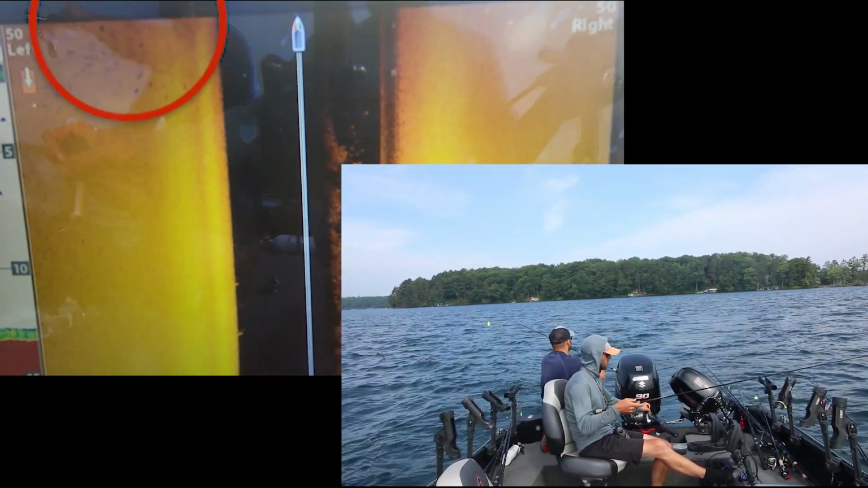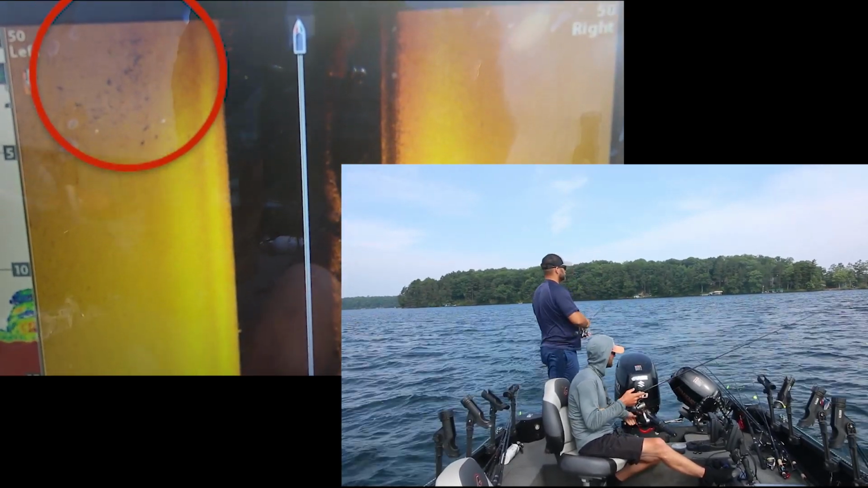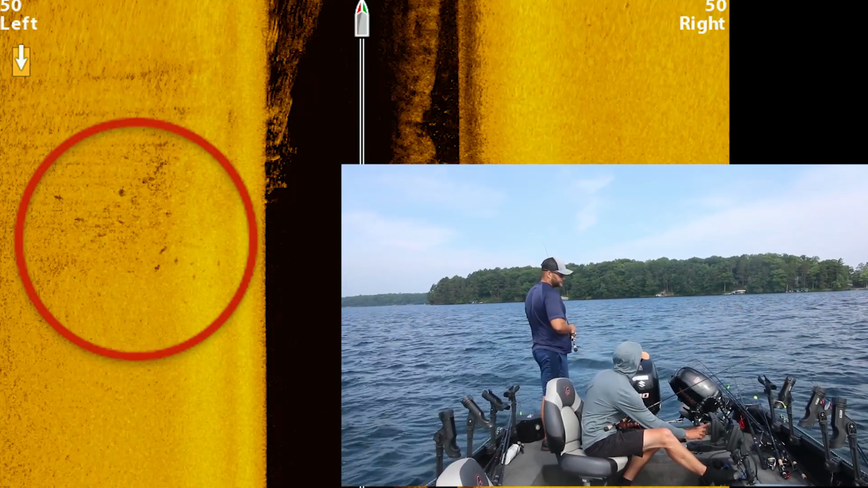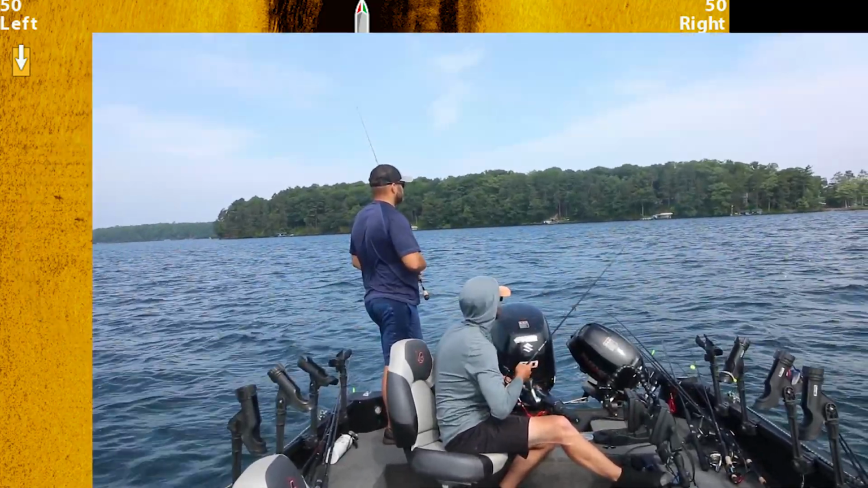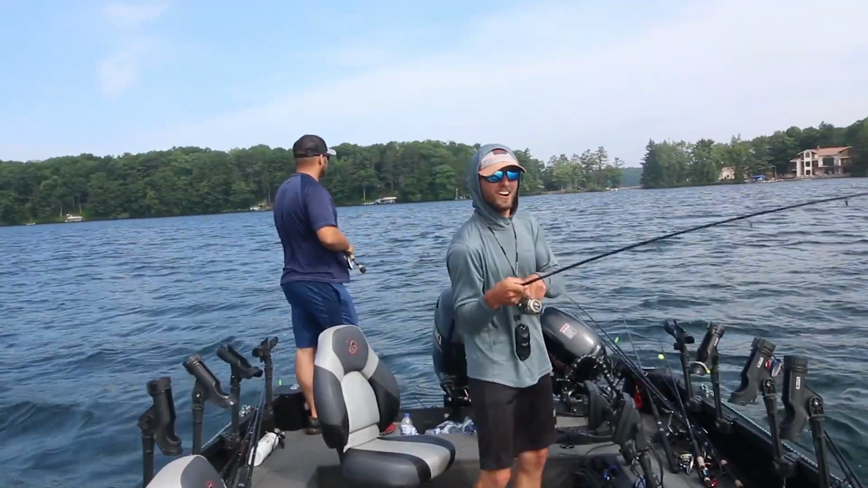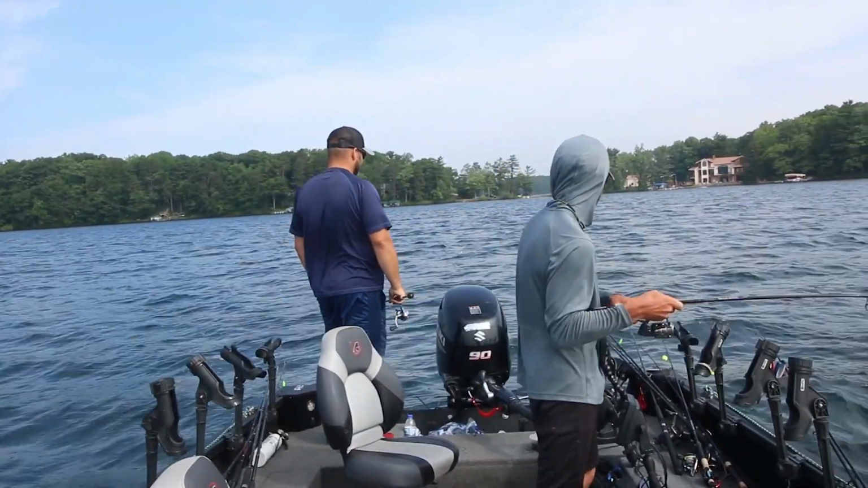Alright guys, there's a nice little pod of fish right off our left there. They're not very far out. We pitch those bobbers quick back on them. The fish are right there. Bobber down. And we are hooked up. It doesn't get much easier than that.